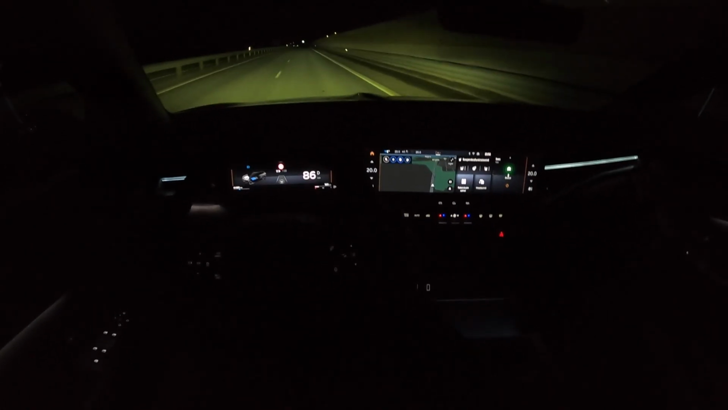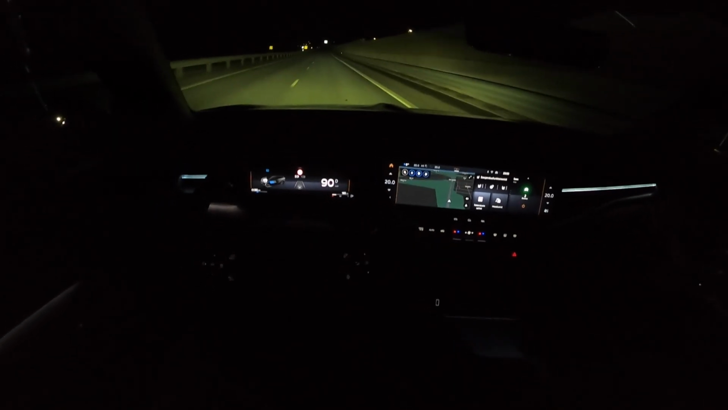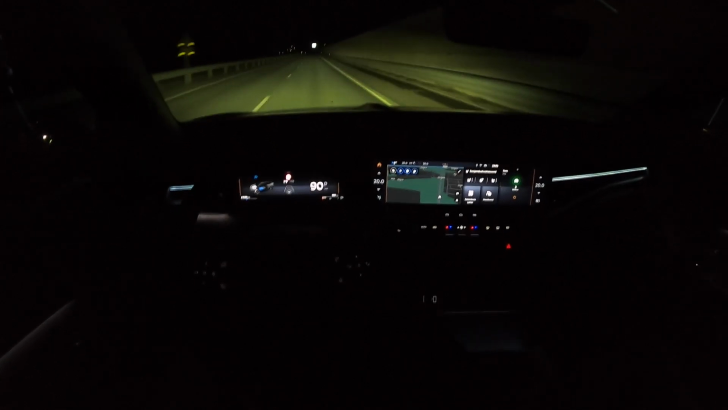And yeah, at this point I can comfortably say that those seats are really nice. I think they're even better than in my old 2013 Volvo S60. The Volvo seats are maybe too soft. These are firm, so they support you better.